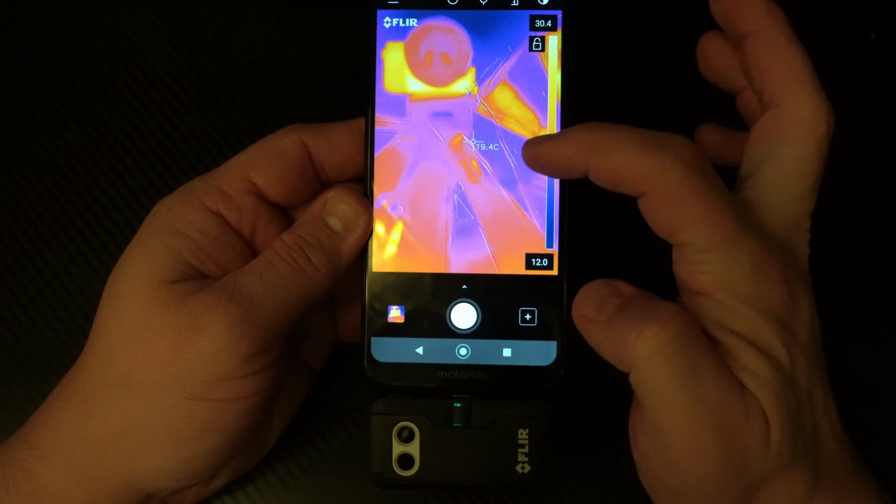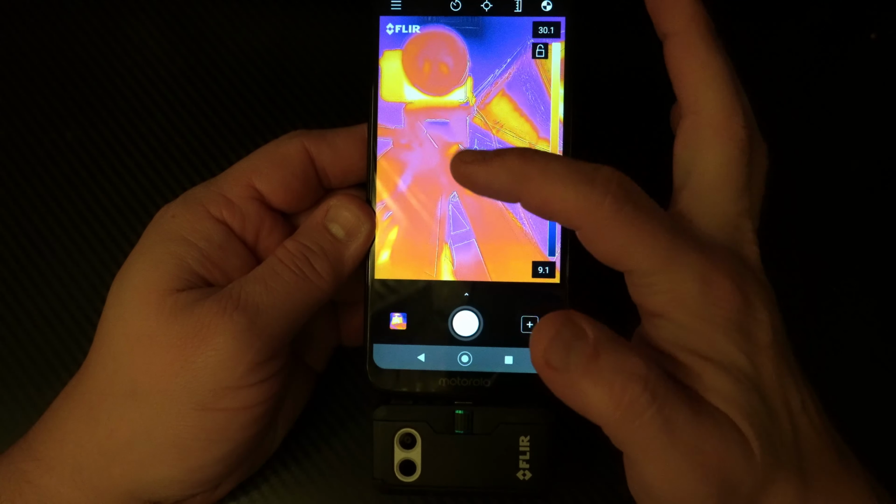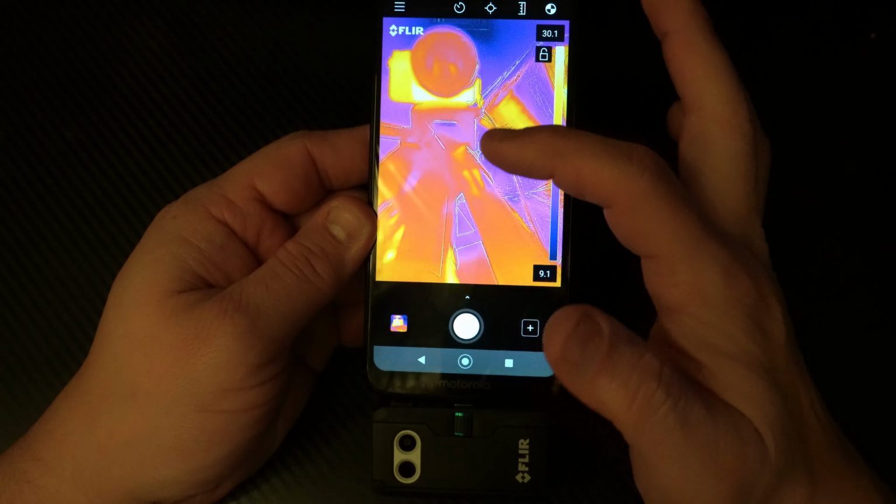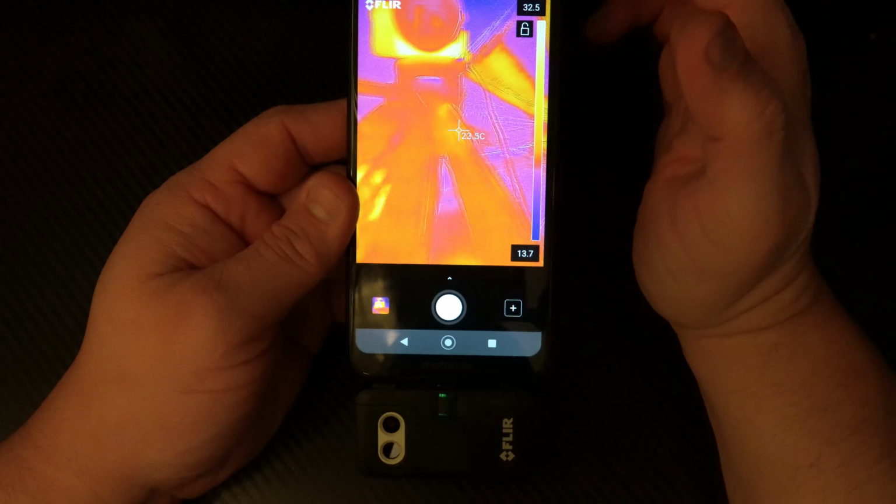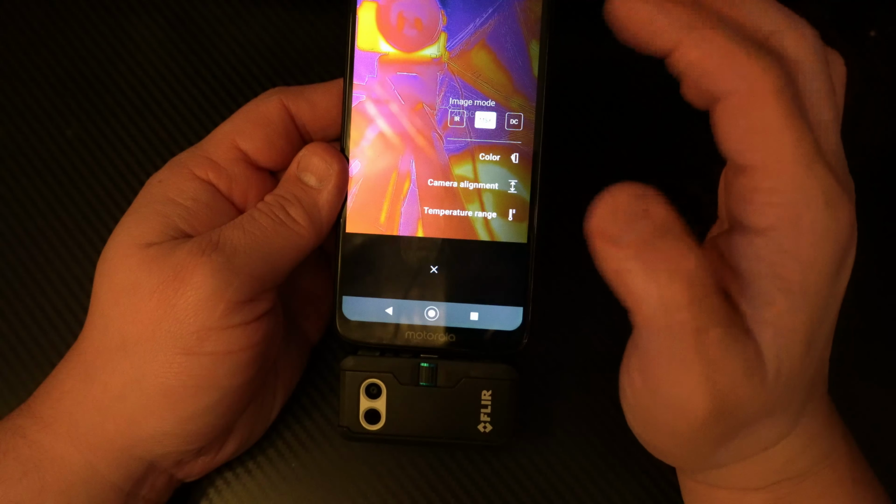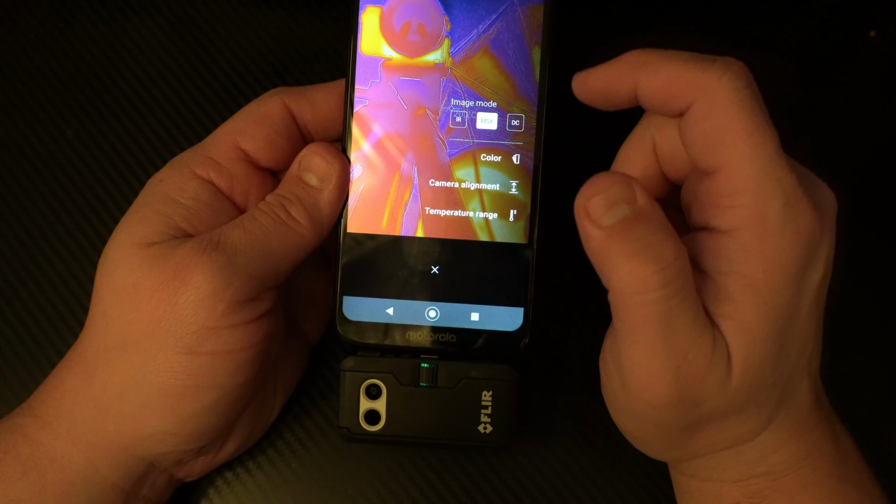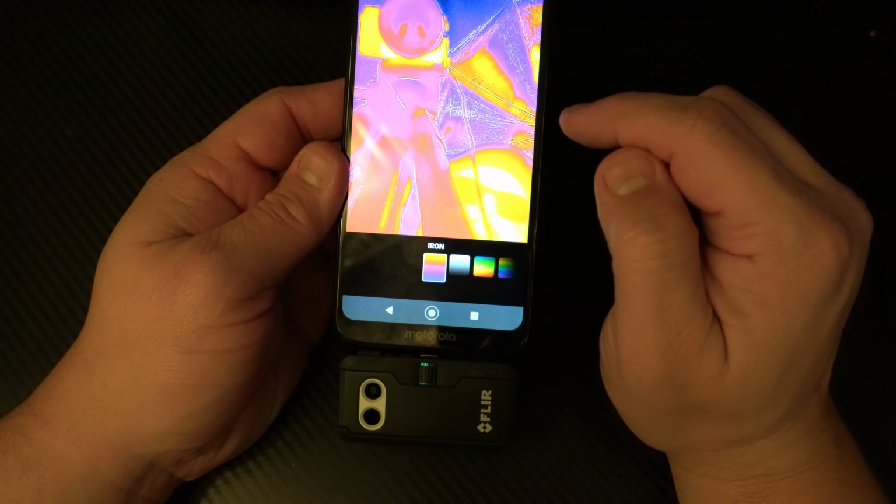It also has a point in the middle here, which is kind of hard to see on the camera, but it'll actually tell you the temperature at that point. It also has different colors. So this is what I talked about, the MSX, and then the color.